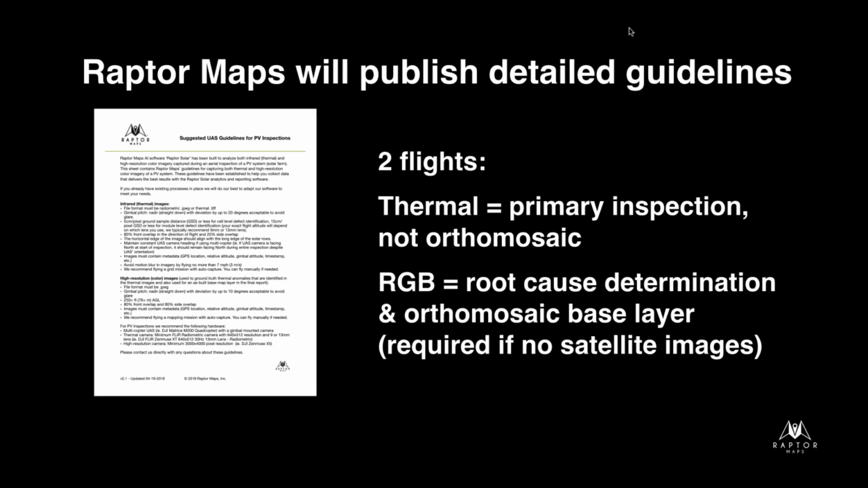And then the RGB flight. We talked about why that's important, both for determining the root cause as well as creating that orthomosaic. We don't want to go into a ton of these numbers and everything like that. We covered that earlier. You guys have the handout. If you have any questions, feel free to ask us.